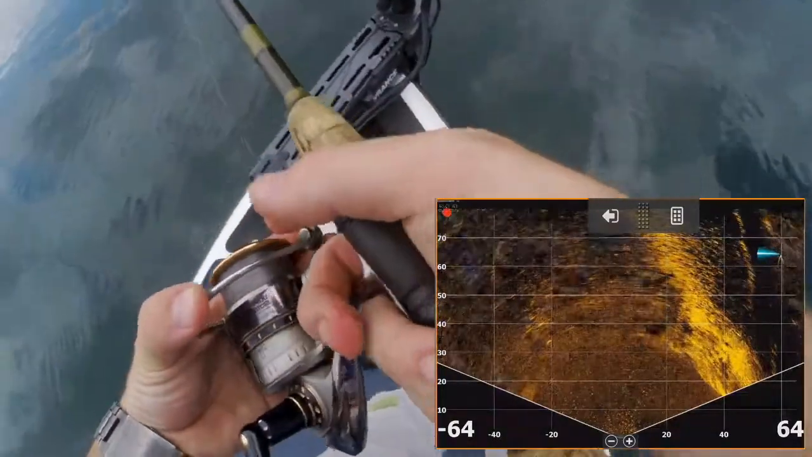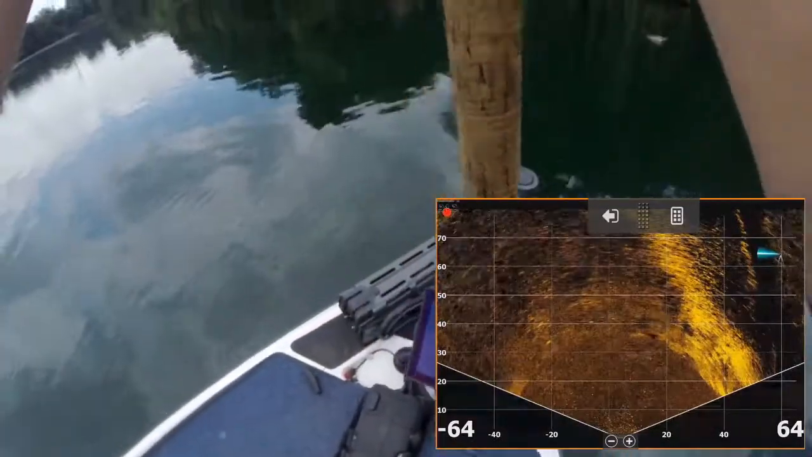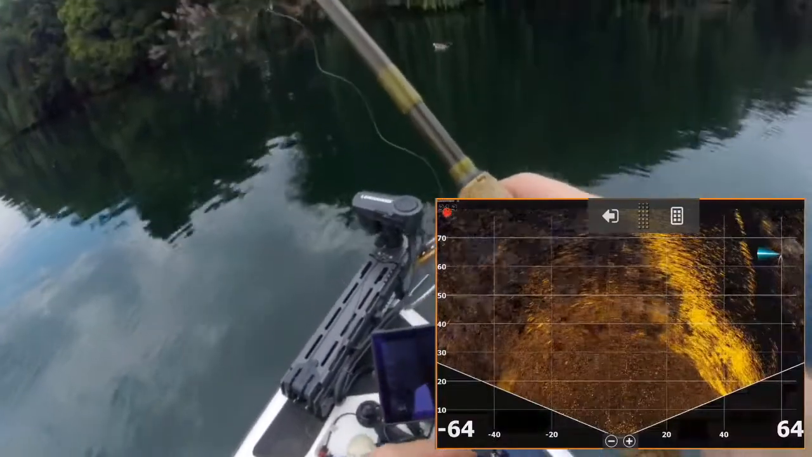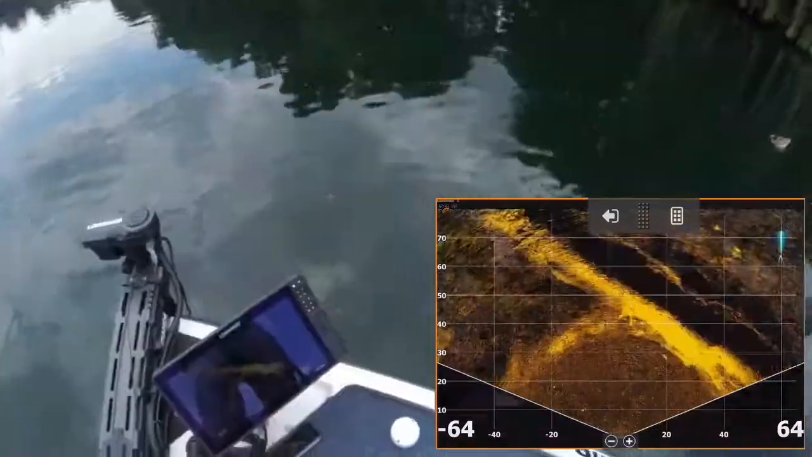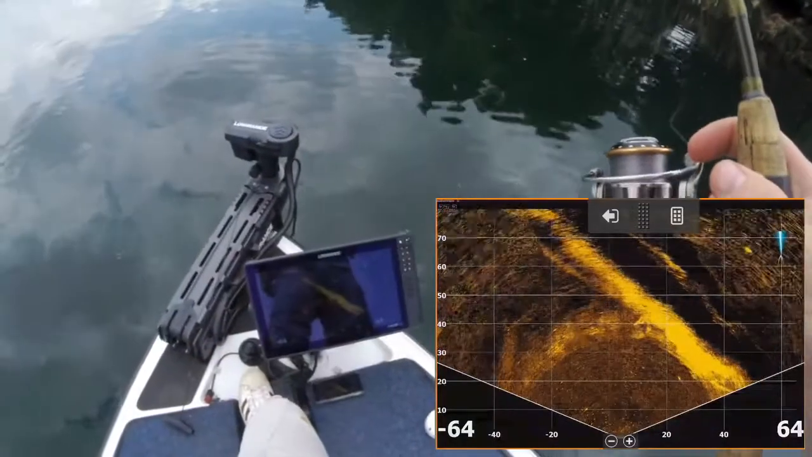It's quite a far cast over there. I'm just lining it up with the transducer, and that's actually pretty close to where we had that fish on earlier on the drop shot rig. So let's head over there and just have a look there quickly. So that is over there, which once again is where those fish came off yesterday.